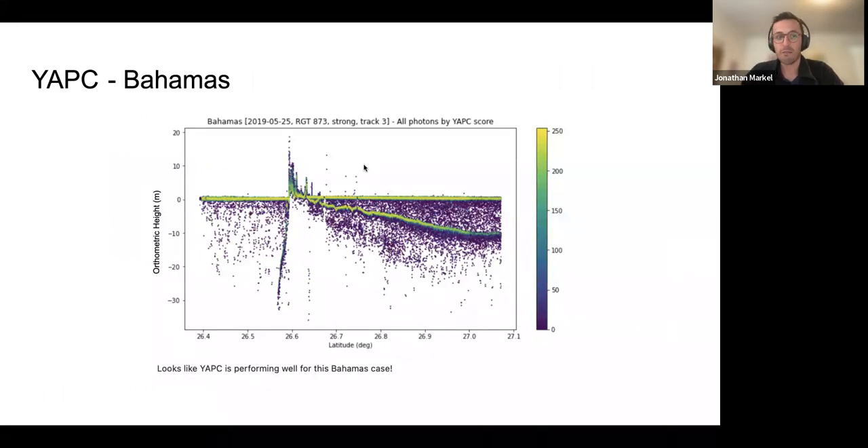I guess really quick, we also found that YAPC tended to do a lot better than ATL08 as far as signal classification, which is really great to see, and it's exciting that it's already been integrated very nicely.